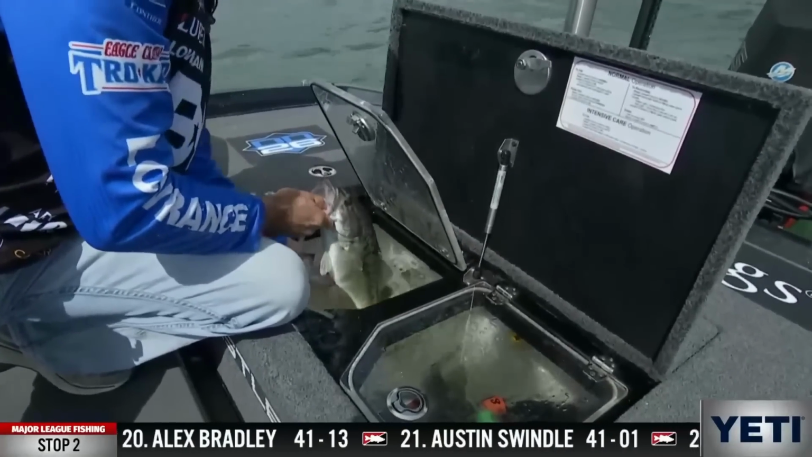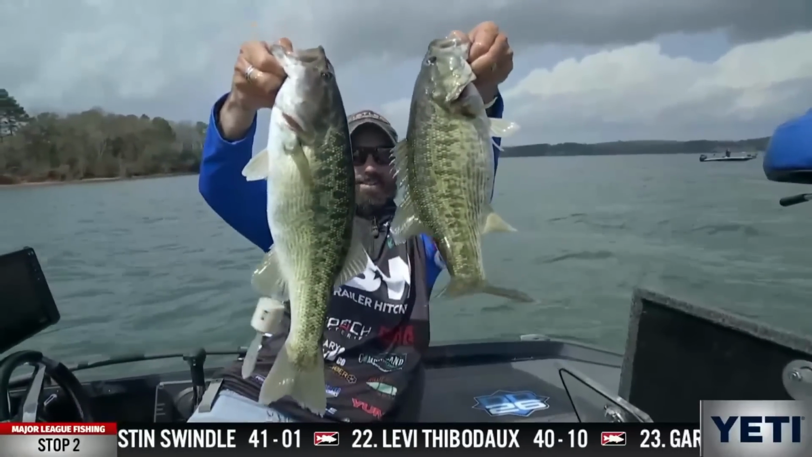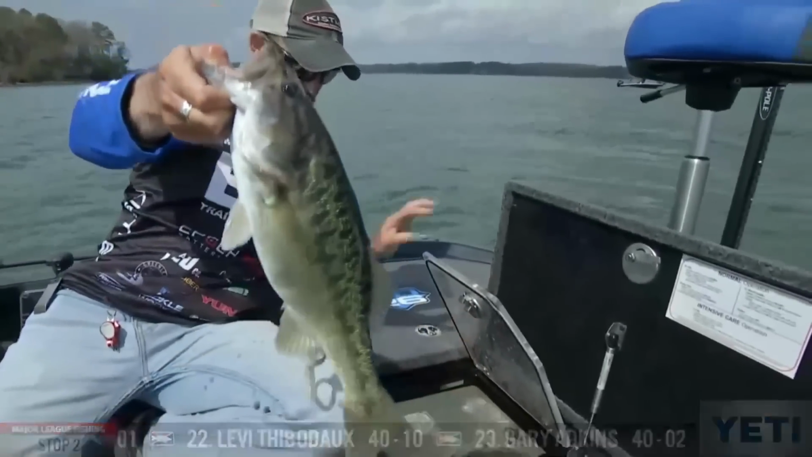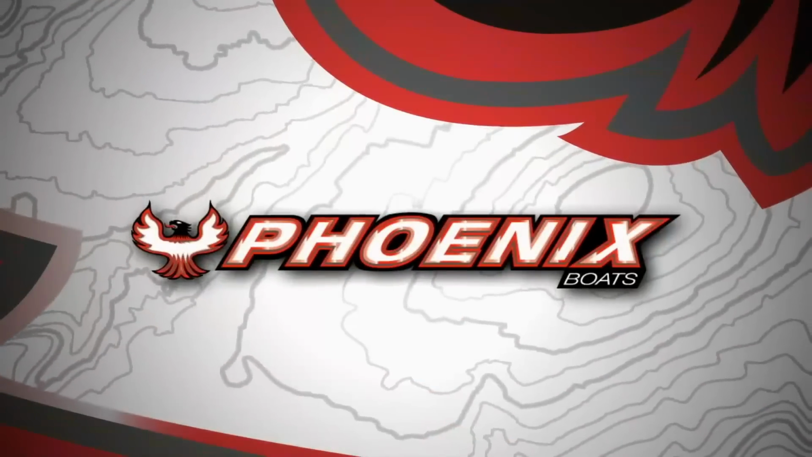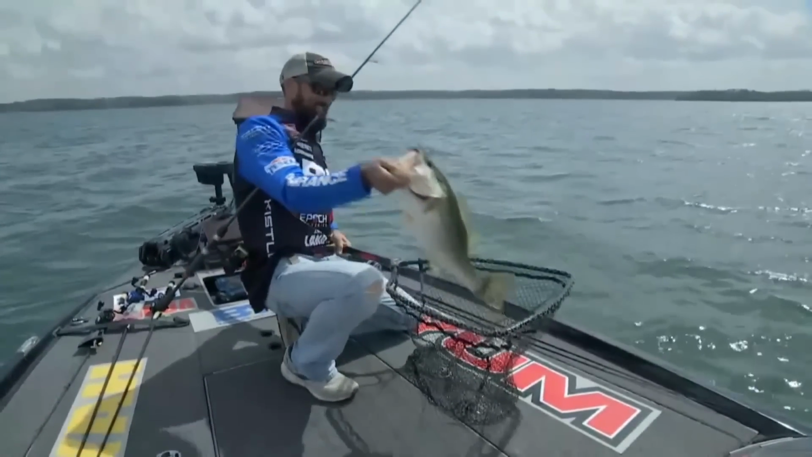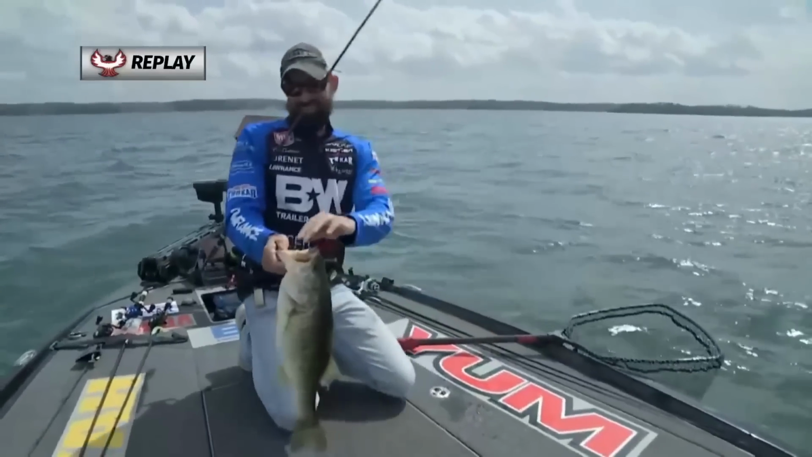It's the first one we've had today that's real worthy of a Phoenix replay. 5-pounder from Cal Cartiana. I better weigh him. Nice upgrade. I think it's number 1. Let's look at it again. There's a 2.50 and a 25. Beautiful, healthy Lake Hartwell beast.